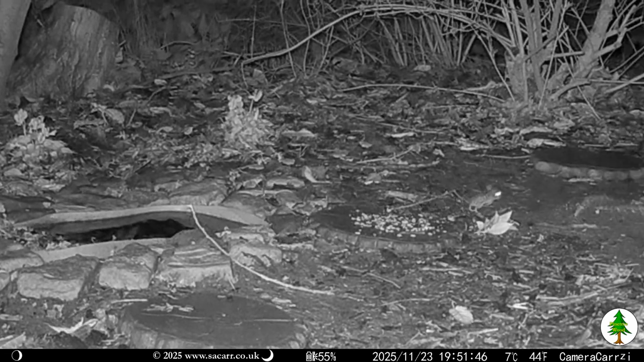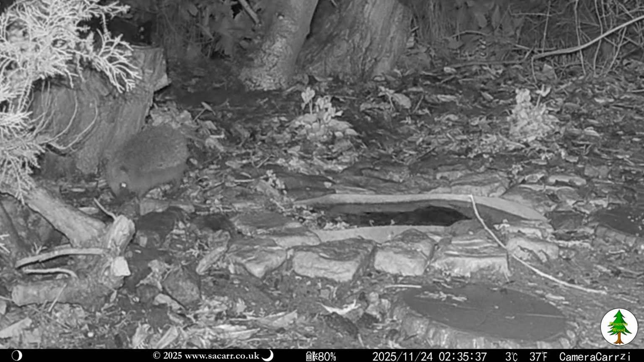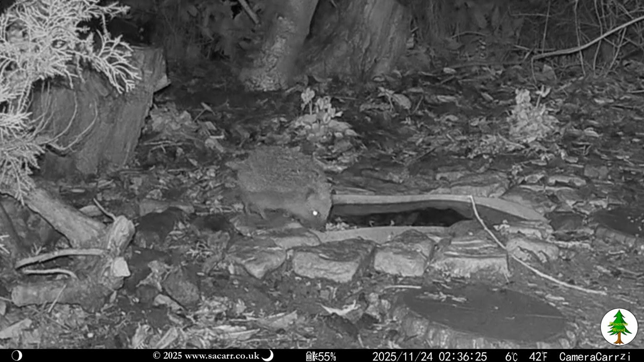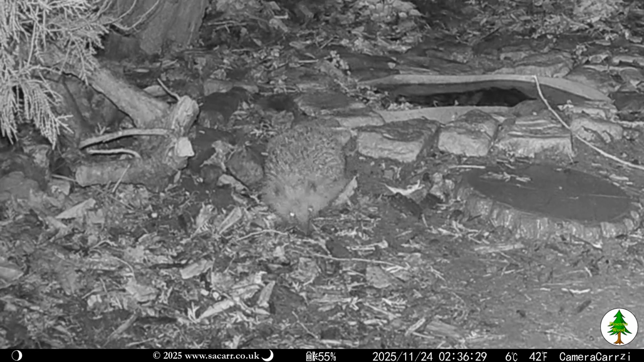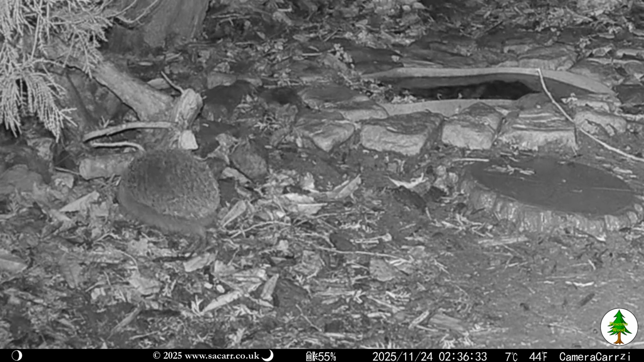All was quiet until 2:35 on the morning of the 24th, when the hedgehog made another appearance by the pond. I'm surprised to see the hog still out looking for food in the last week of November. It ate some of the birdseed on its travels, as it made multiple laps of the wood searching among the leaves.